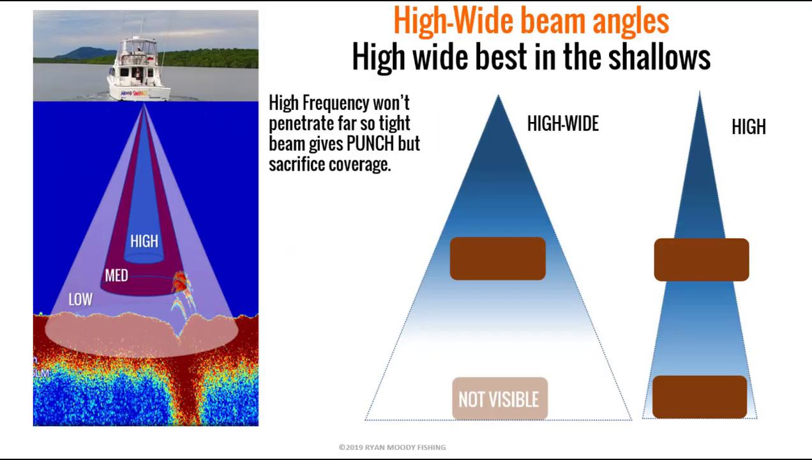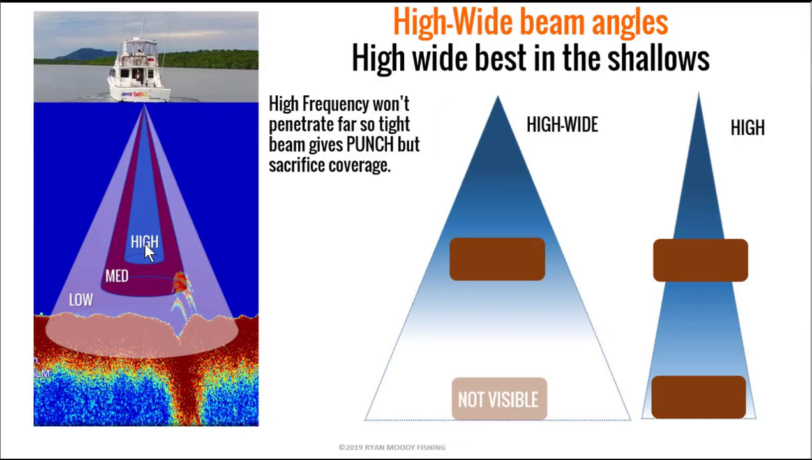The downside is that high frequency sound waves do not penetrate far into the water. To compensate, manufacturers narrow down the beam angles to project the power into a smaller area so it will travel further. As you can see from the right triangle, this is fine in slightly deeper water because the beam spreads as it goes down further. But in shallower water, you are left with very little coverage on the bottom.